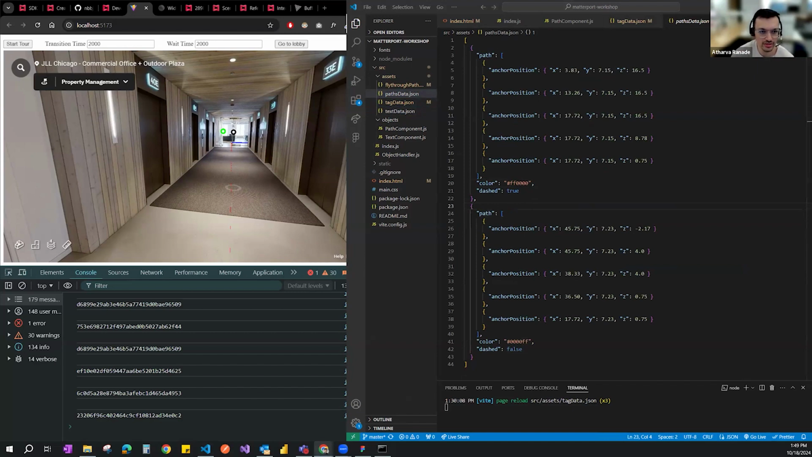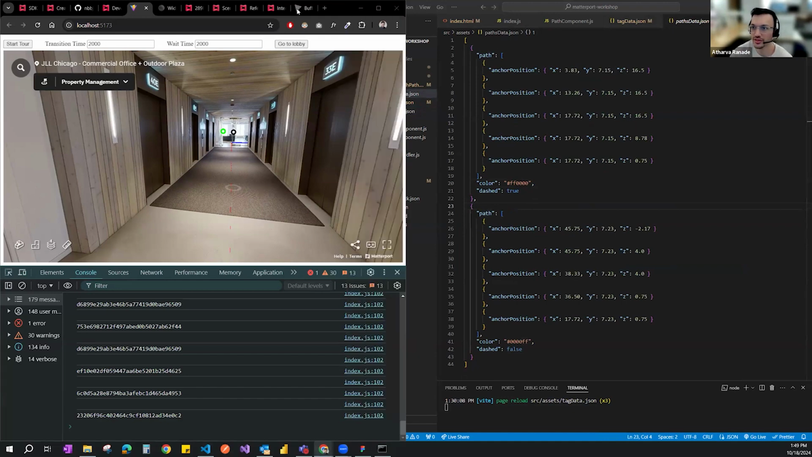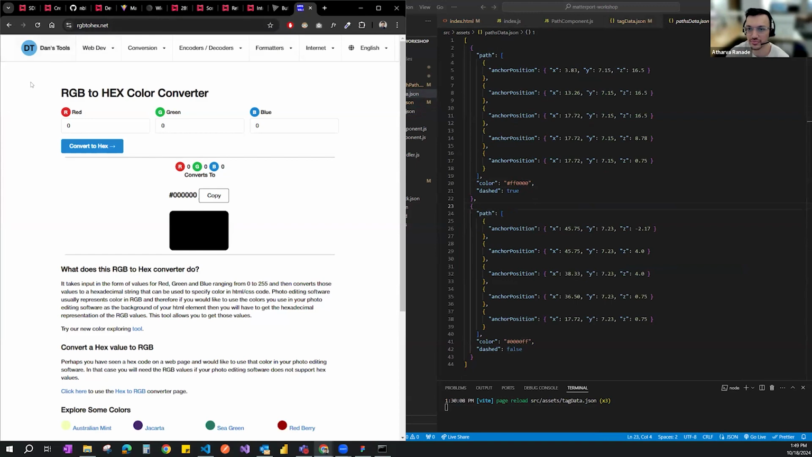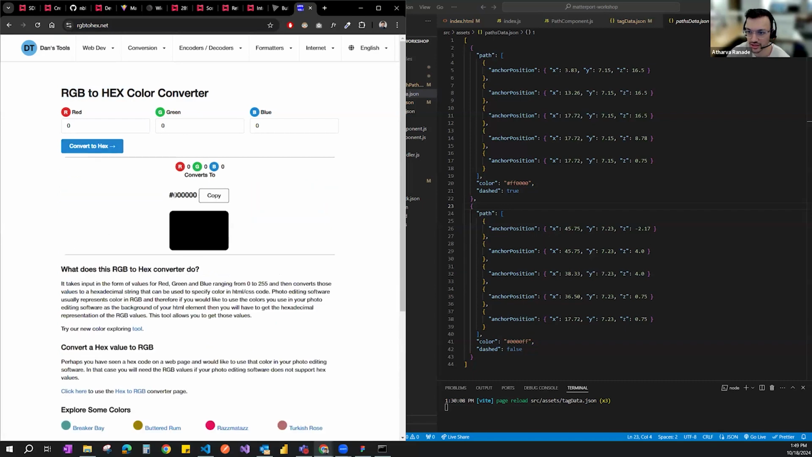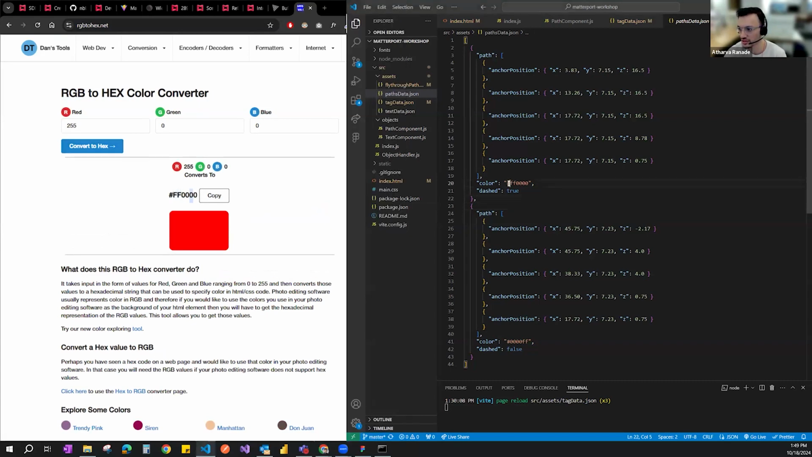So I can just show that quickly. If you just go to RGB to hex conversion, just type the three RGB values and it'll give you that. But say if I want 255, so like pure red, it's going to give me FF0000. So that's what I'm using.